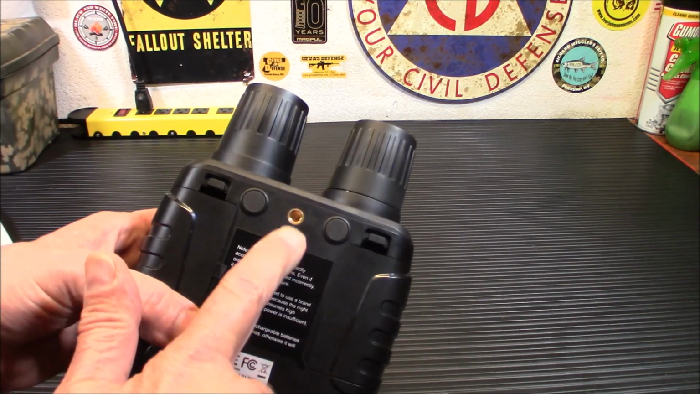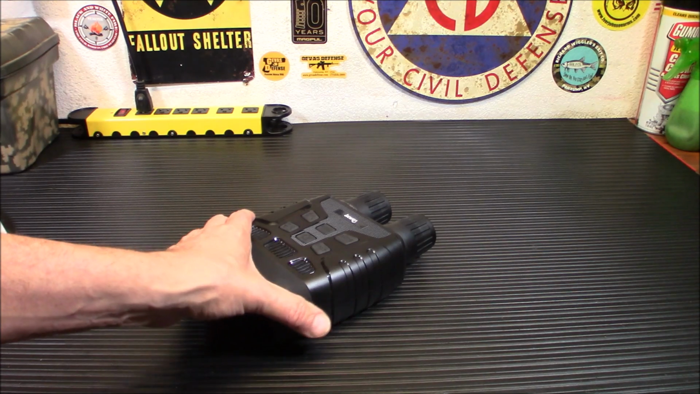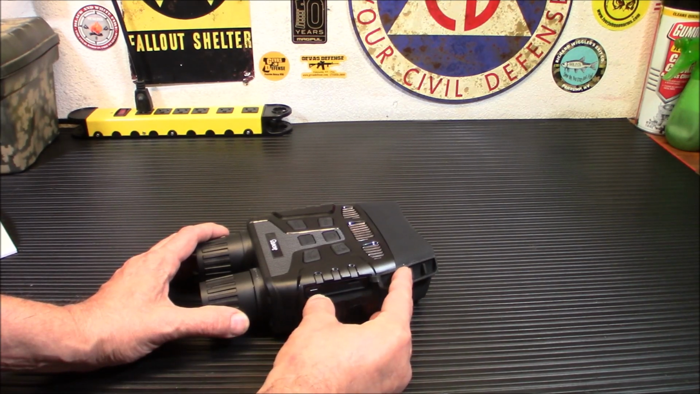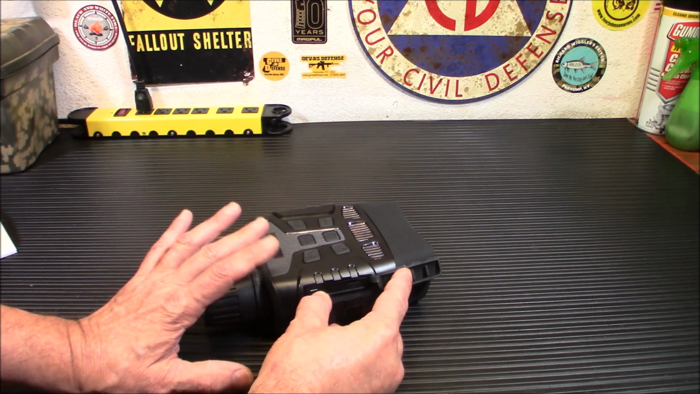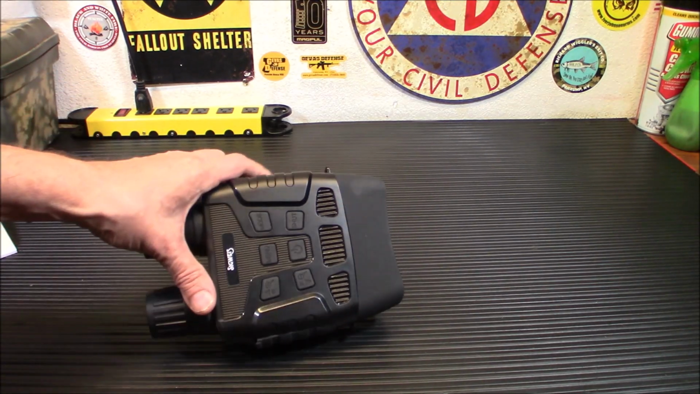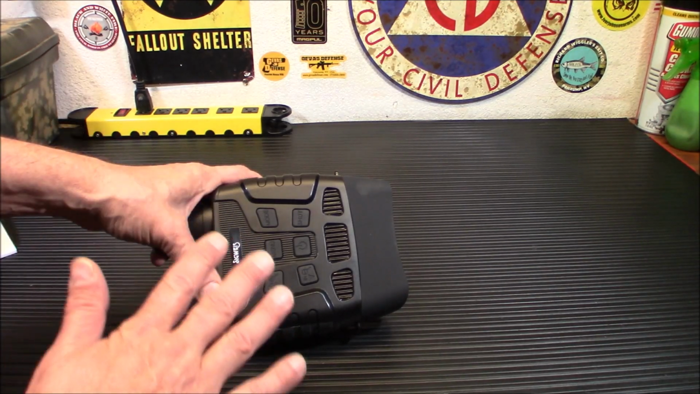So you do have a place to put a tripod. You can mount a tripod on it. On the side over here is where all the magic happens. You put your SD card in there, and this is your USB. This is not a charging USB. This is just to transfer data, like we said. One of the things I noticed that I was not too crazy about is the fact that it has these shiny little areas here. I kind of like everything flat black.